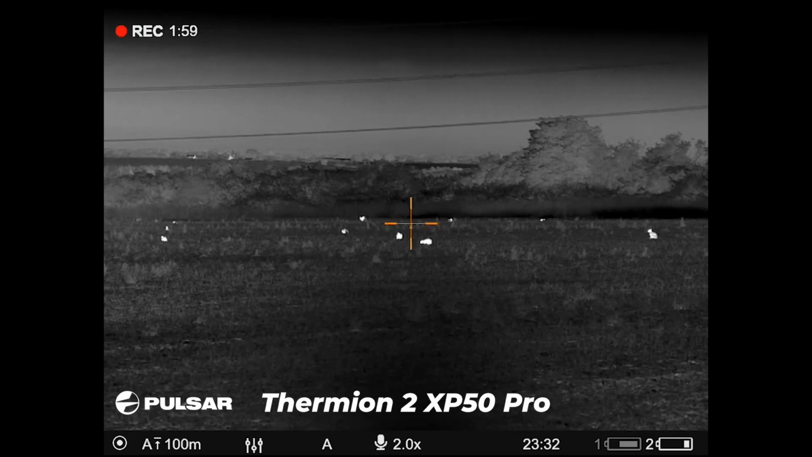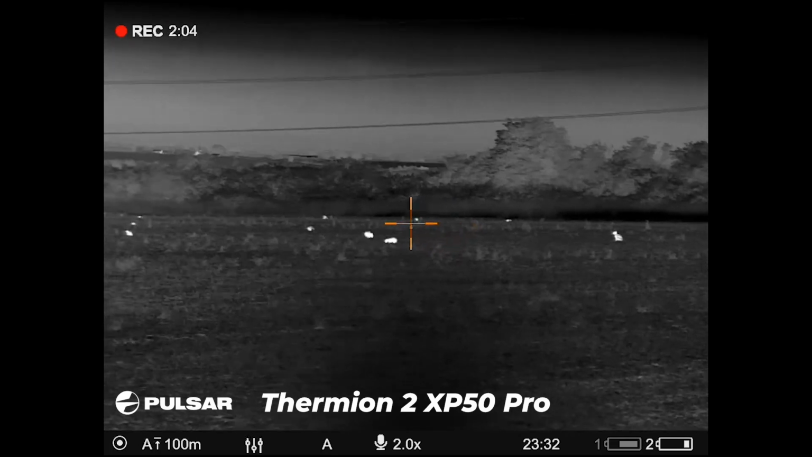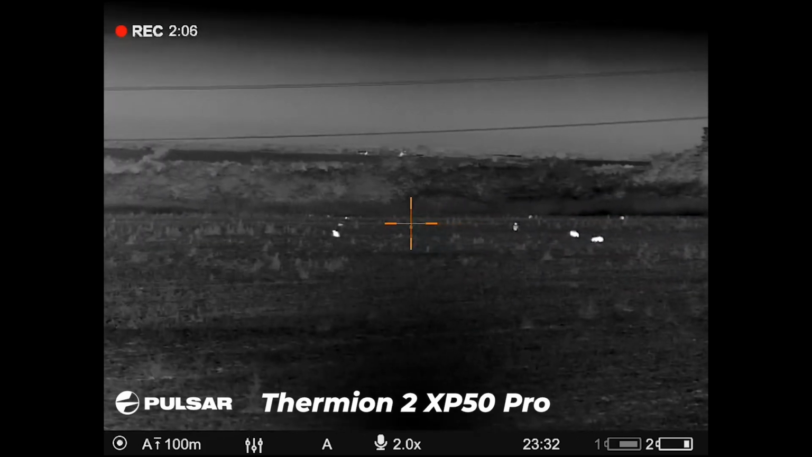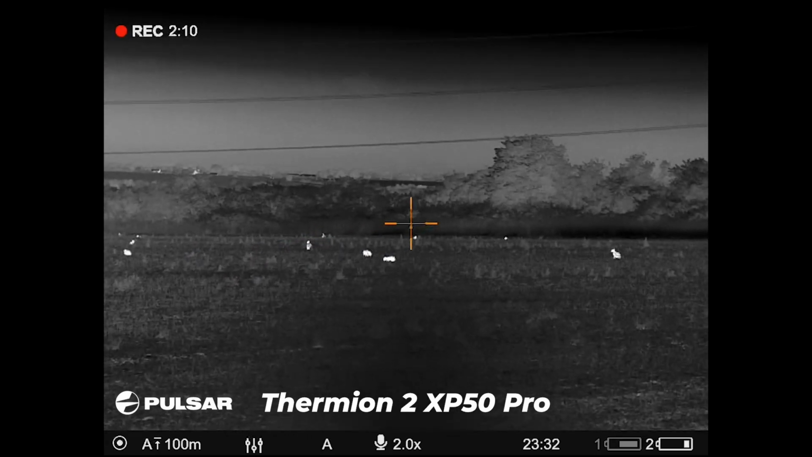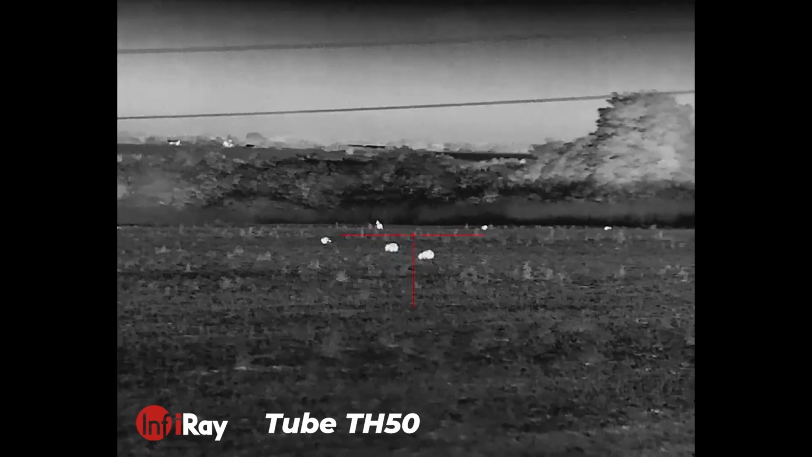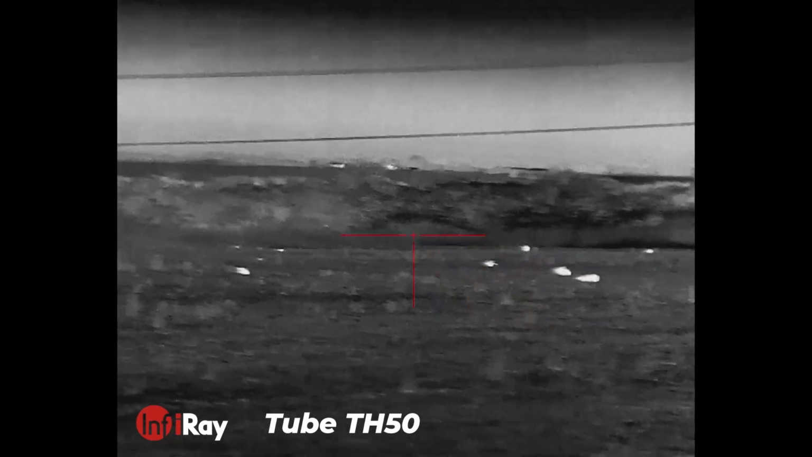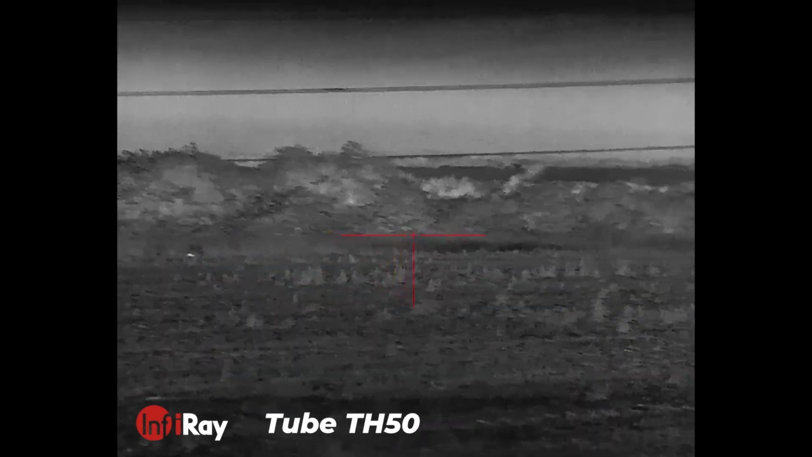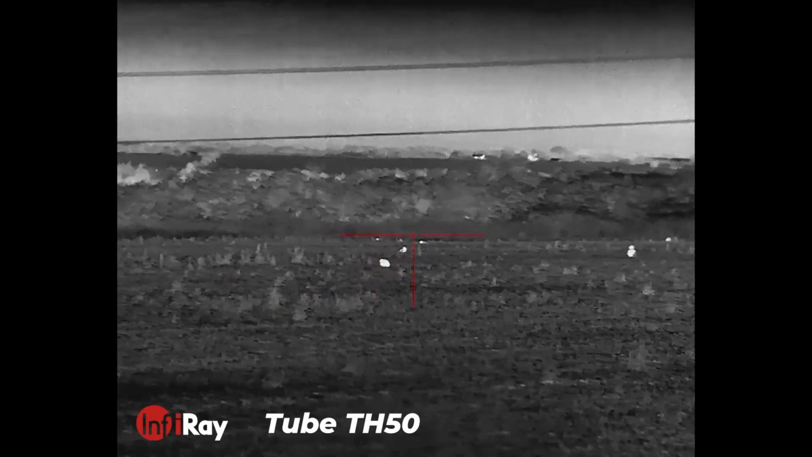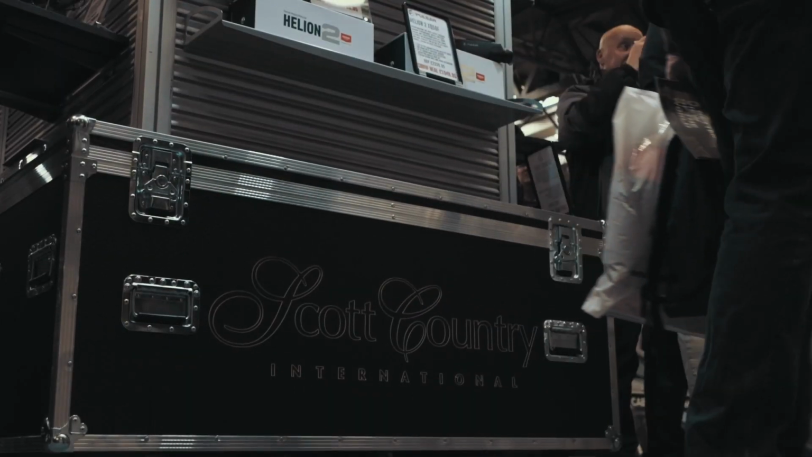So if I was to overview the footage, just a big reminder: when you're taking any thermal scope output and putting it through file compression from your phone or whatever else to put it on the internet, you're going to lose the quality. So the big thing for me is make sure you get yourself to a show or come and see the specialists at Scott Country International if you're around that area, or at any of the shooting shows or game fairs, you'll see Scott Country International there, big black and white stand. The staff are there.